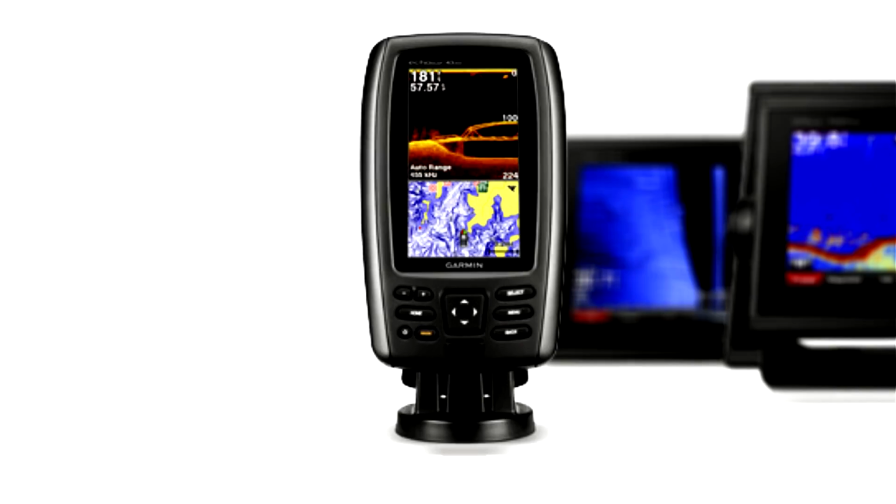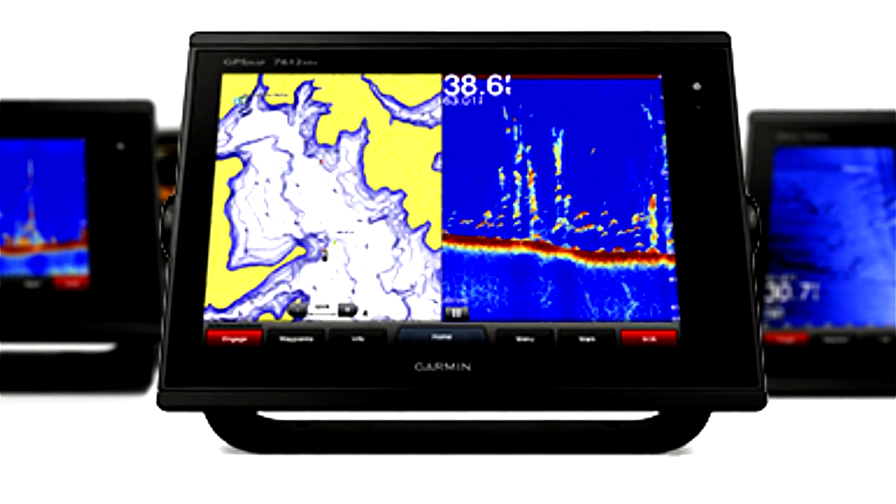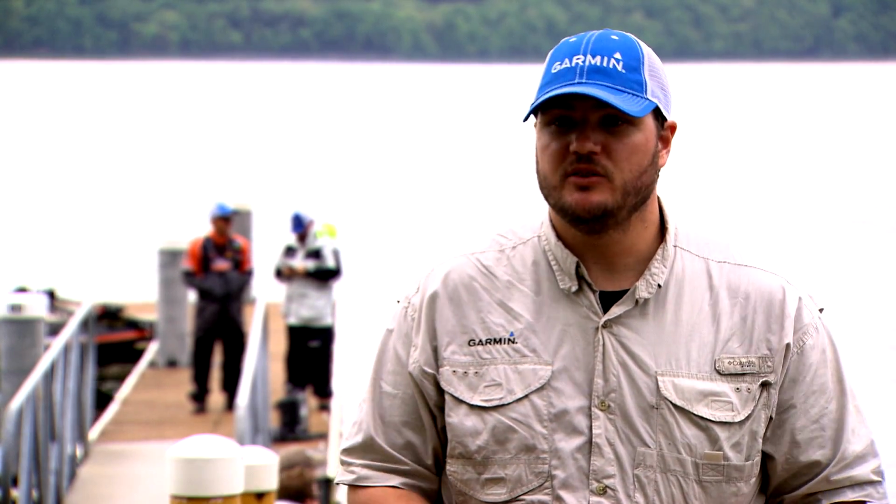We offer a unit, whether it be an Echomap or GPS Map, for every fisherman, for every budget, for every boat. So we can cover all the way from the small john boat all the way up to the mega yacht with our lineup. So we have every price point. So if you're just a beginner and you're not sure that you want to spend a couple thousand dollars on a unit, we've got you covered.